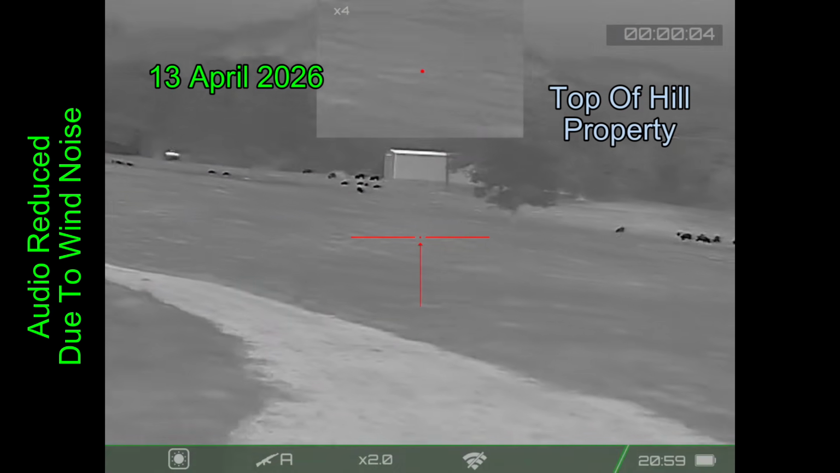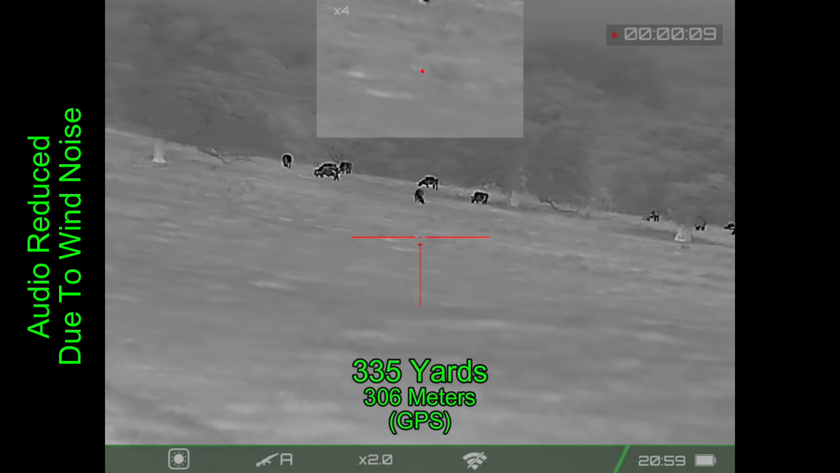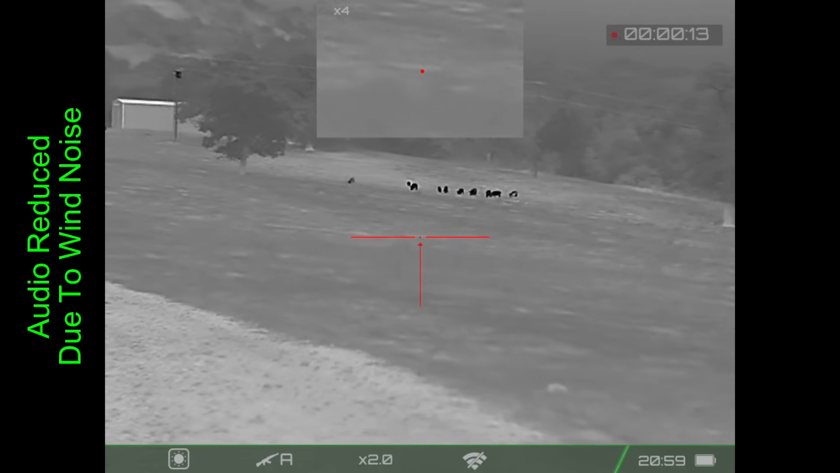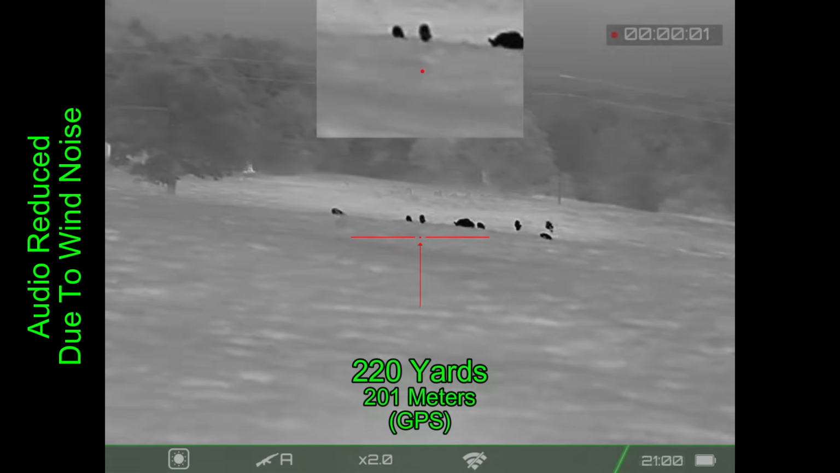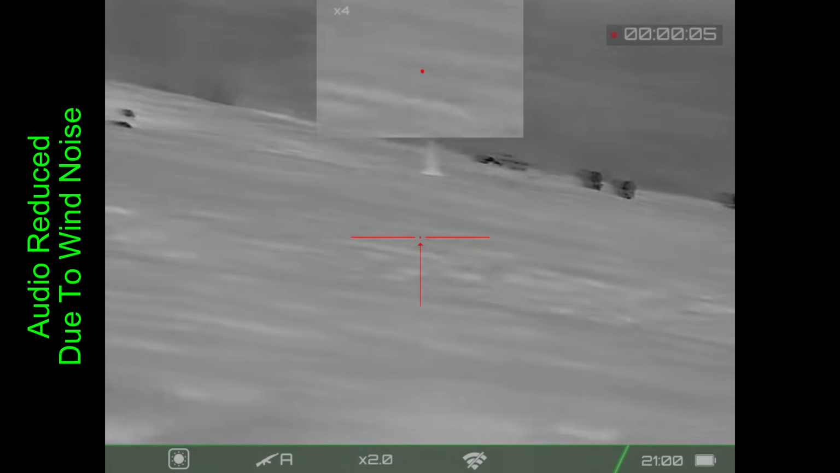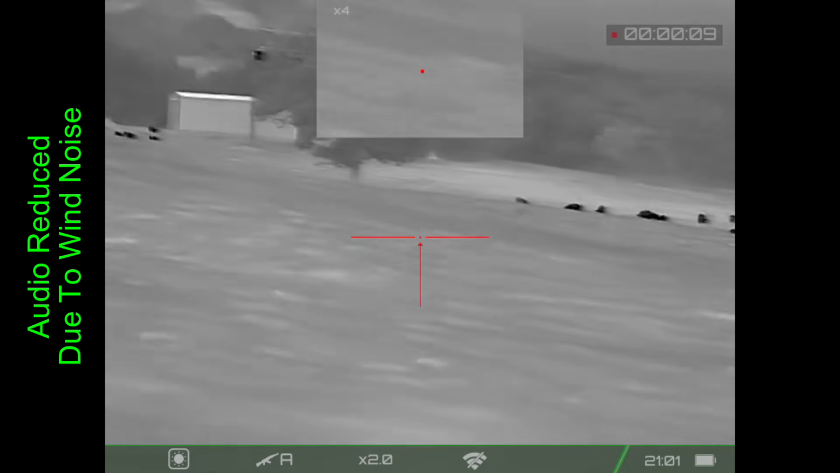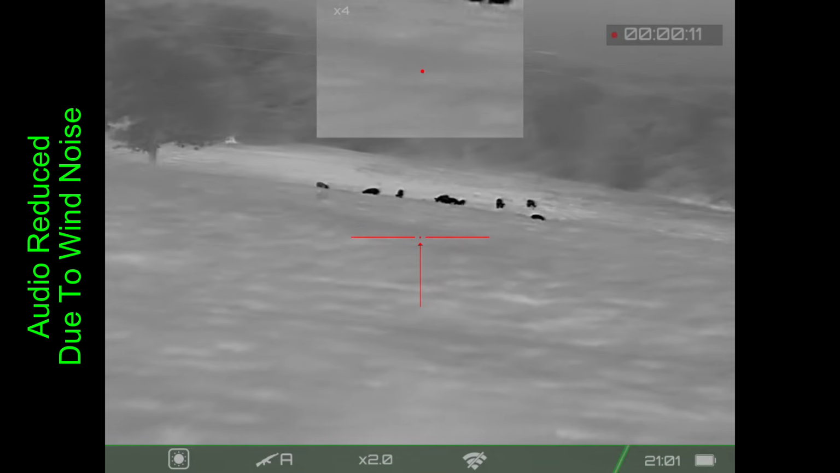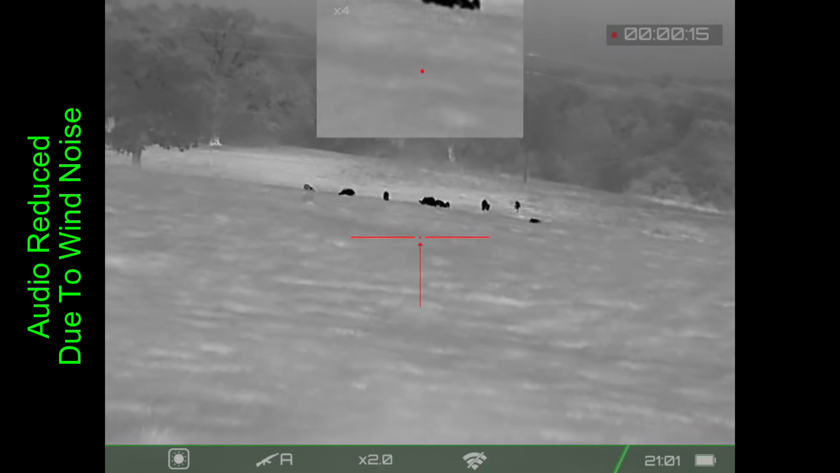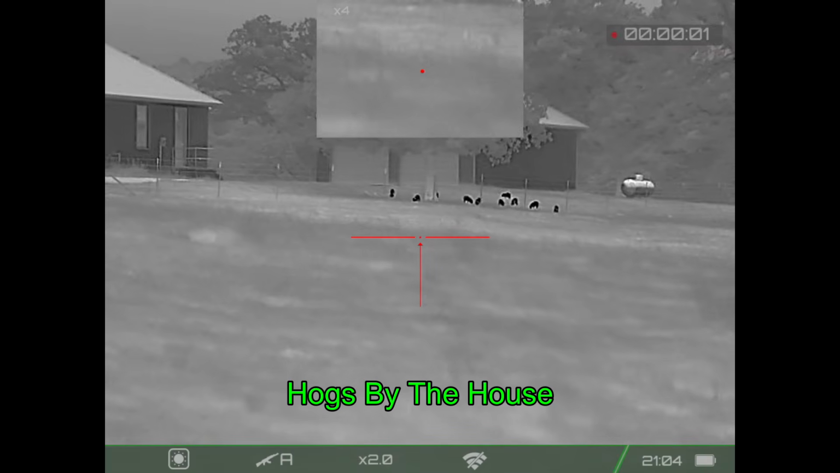Moving on to the next night out, and this landowner had reported hogs previously. She said that they're all over. I took that with a grain of salt. Landowners often embellish their stories, but she was not wrong. Those are cattle, those are hogs, and those are hogs. And there's actually a third group of hogs further off to the left. So this is the first time I've ever seen 3 sounders together in the same field at the same time on this property.